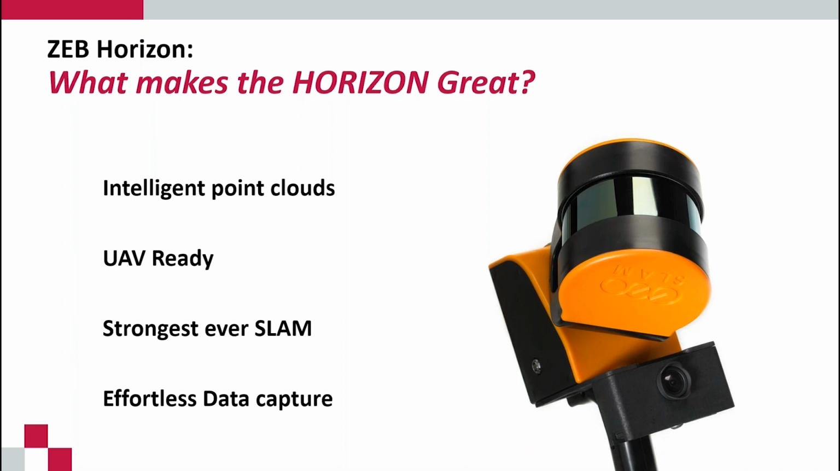By strongest ever SLAM, as I mentioned, SLAM is all about the features it can see. And with Horizon, because of that extra range, we can see so many more features that essentially you can run around an environment and it's effortless data capture. You don't really have to follow best practice as strictly as you would with the Revo, because the SLAM is so strong with the Horizon.